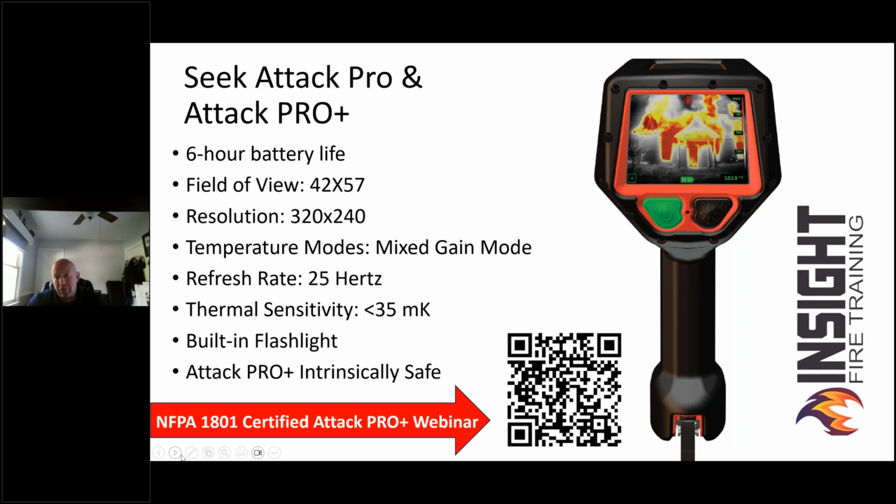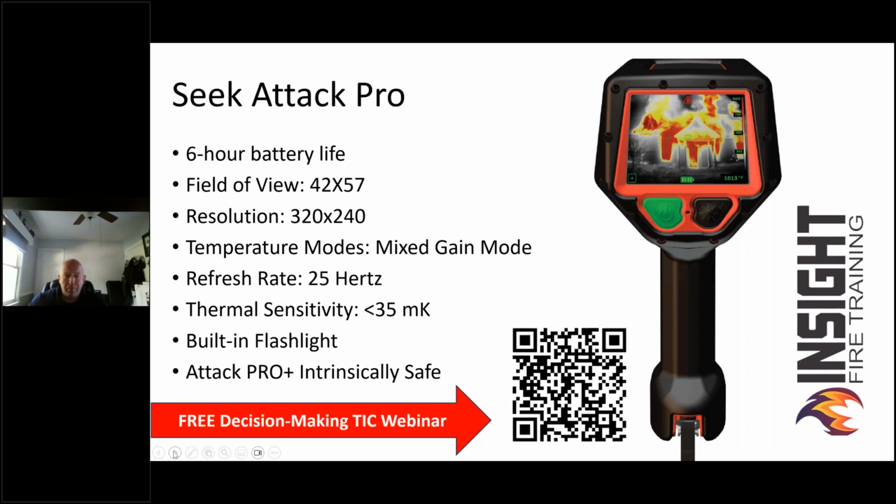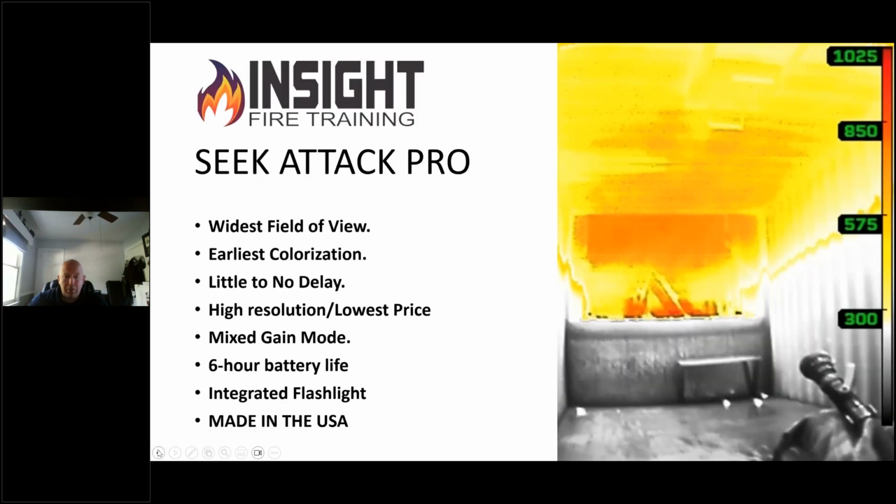It is intrinsically safe, which is an NFPA requirement. If you look at the bottom of the AttackPRO Plus, you will see a locking switch on the battery, which keeps you from removing the battery easily. That is frustrating to many, including myself, but NFPA requires that, because if you pull the battery out or put it back in, you may cause an ignition source or spark. So, oops, I think I hit the button too fast.